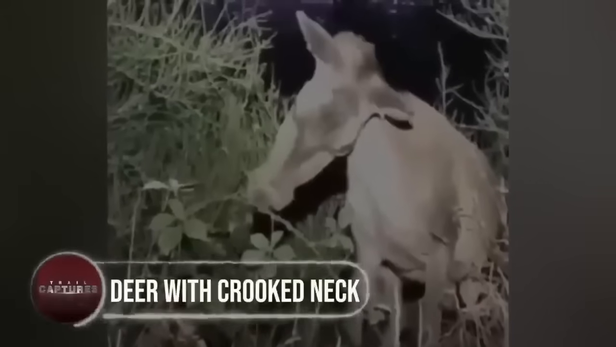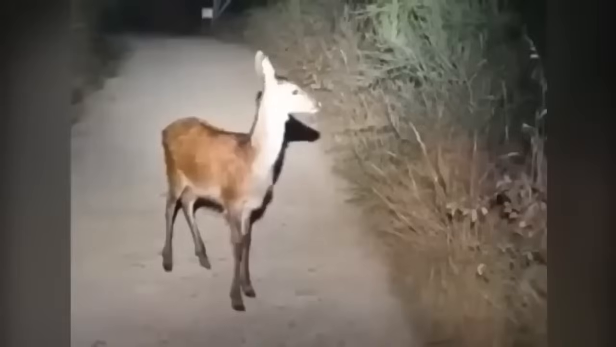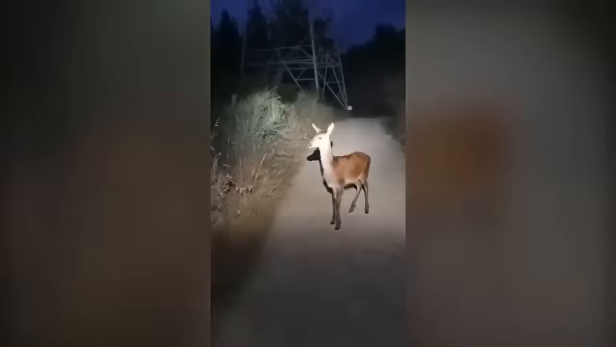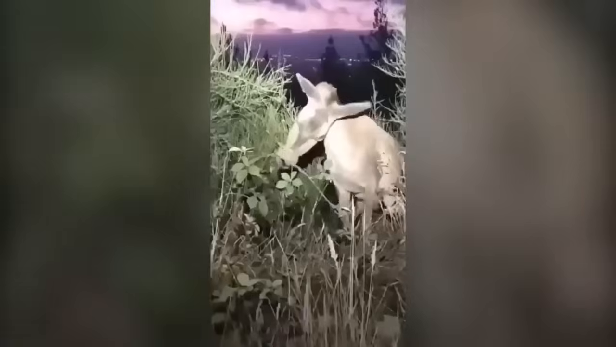Deer with crooked neck. Driving on a forested road, this driver came across a deer, which felt like a normal occurrence at the start, but turned out to be a terrifying experience for the driver. As, spooked by the car and its bright headlights, the deer hopped around the road and suddenly went into the bushes. And that's how it came back.